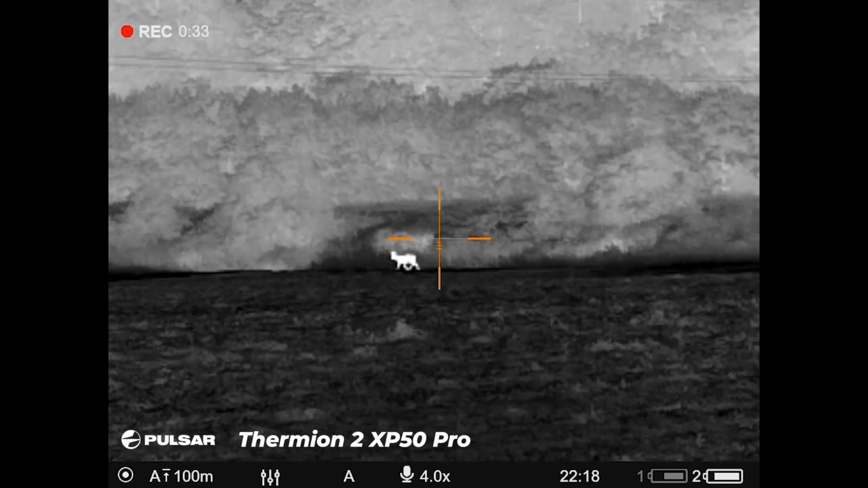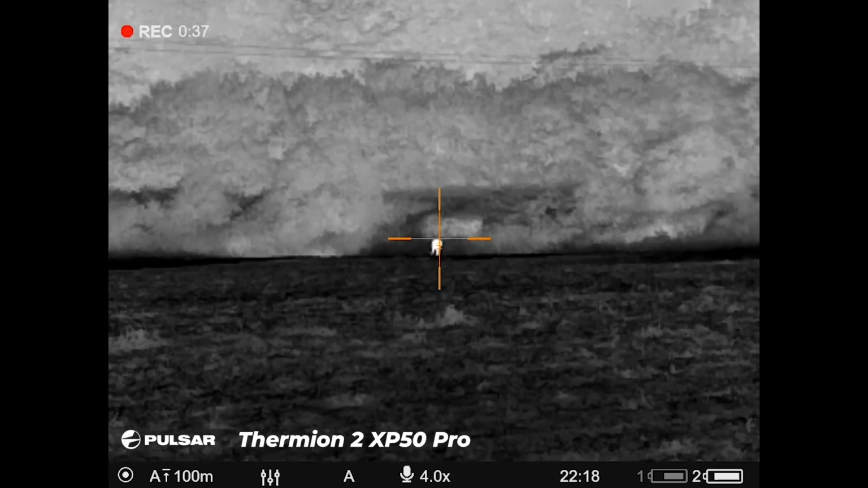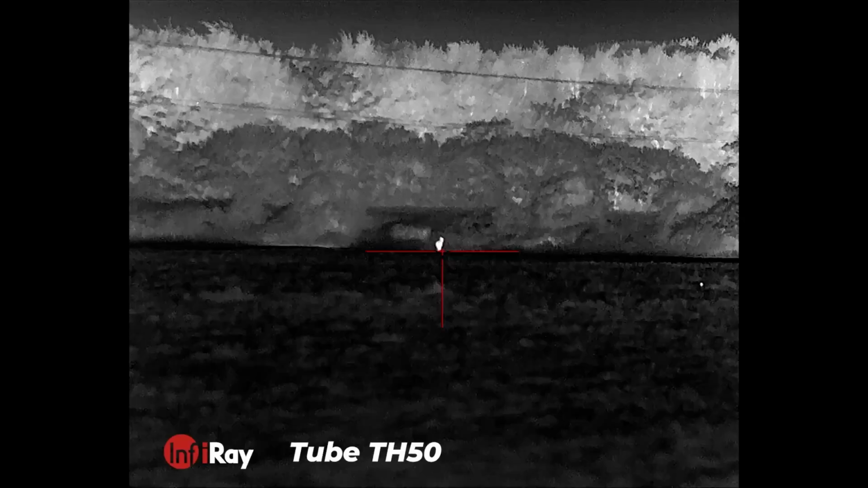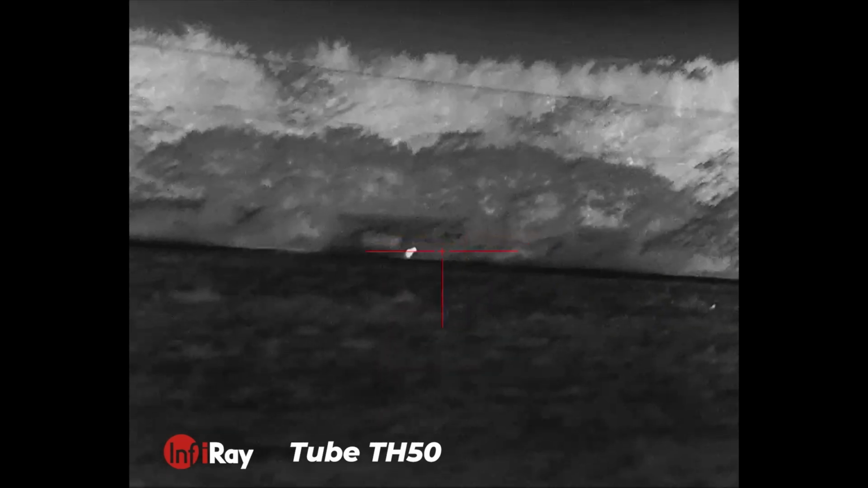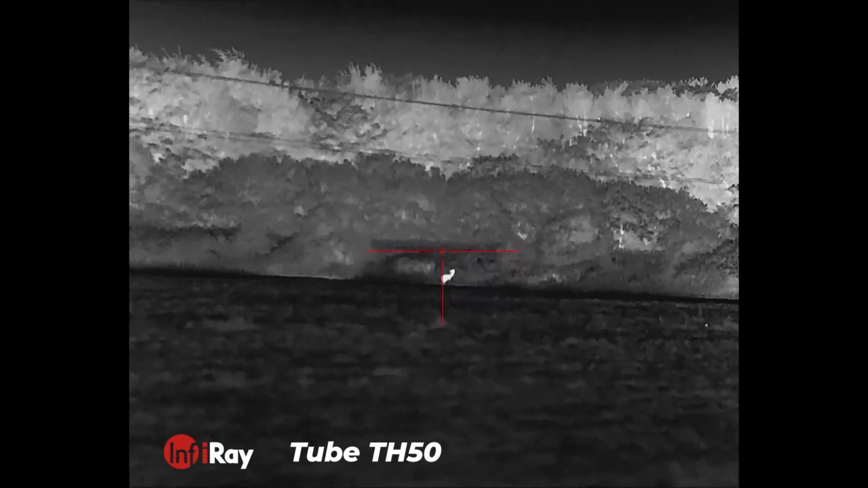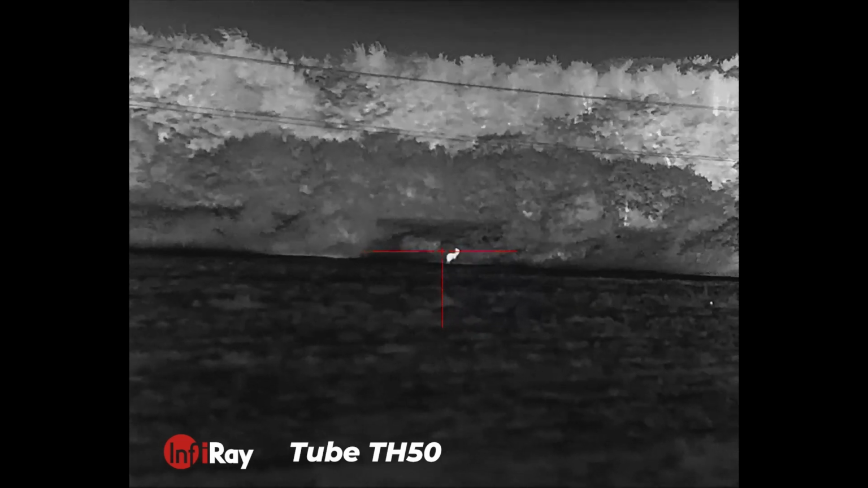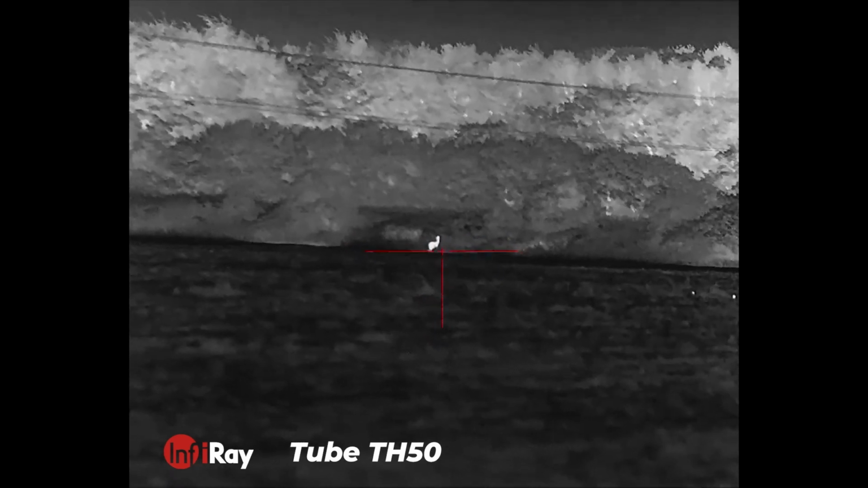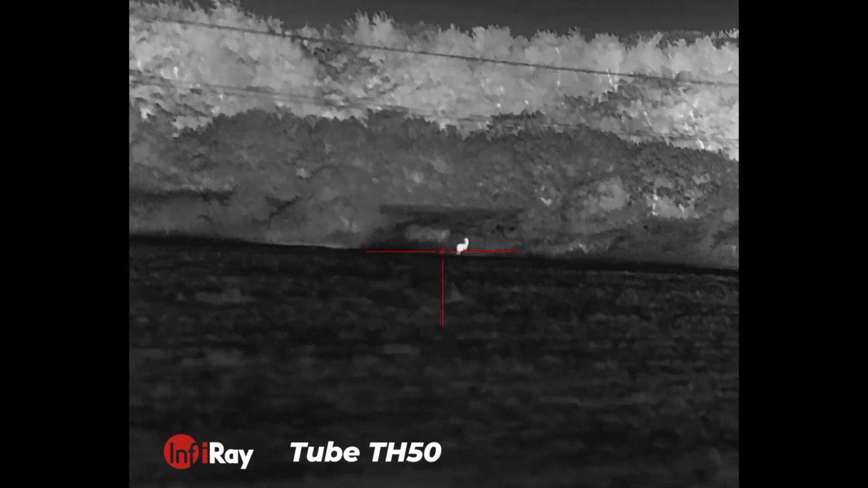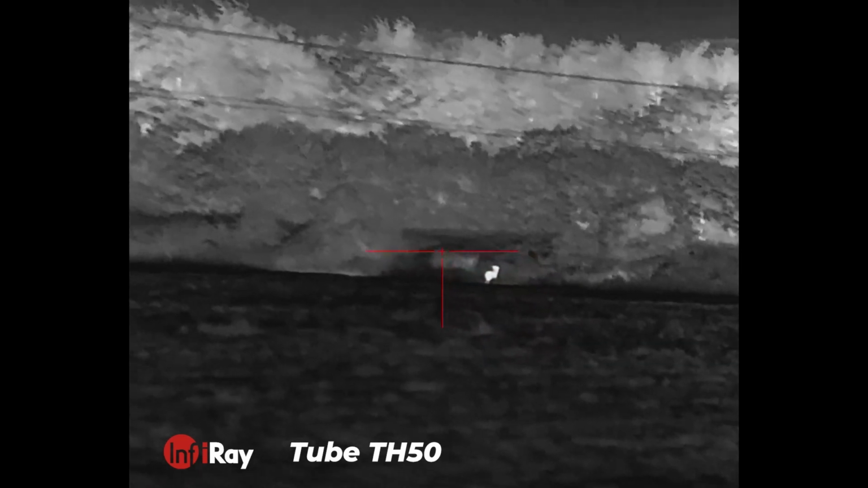So at 2, obviously with the LRF, sorry, the Pulsar, you can see exactly. The clarity in that picture is fantastic. Then when you go to 4, again, you can see exactly what it is. When you go to 8, obviously, that's where you're going to lose it, because you're looking at a 220-meter target, and you're digitally magnifying, which is where you're going to get your distortion.